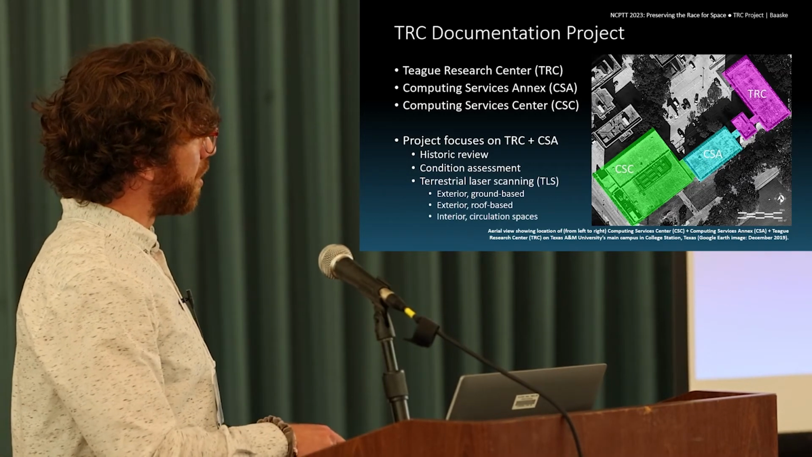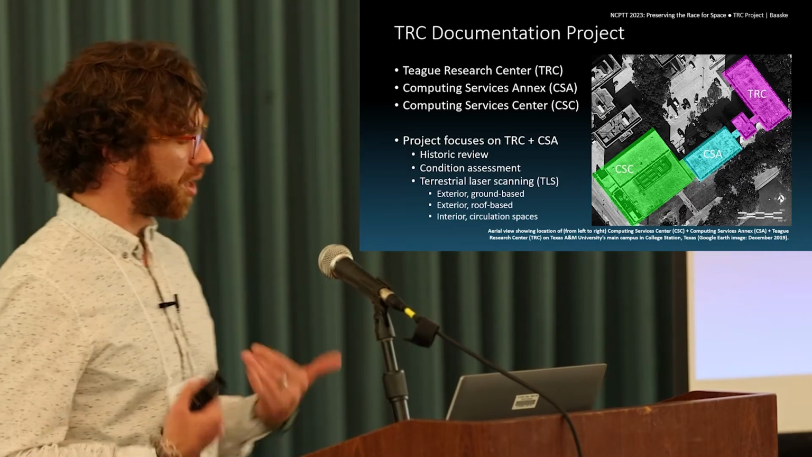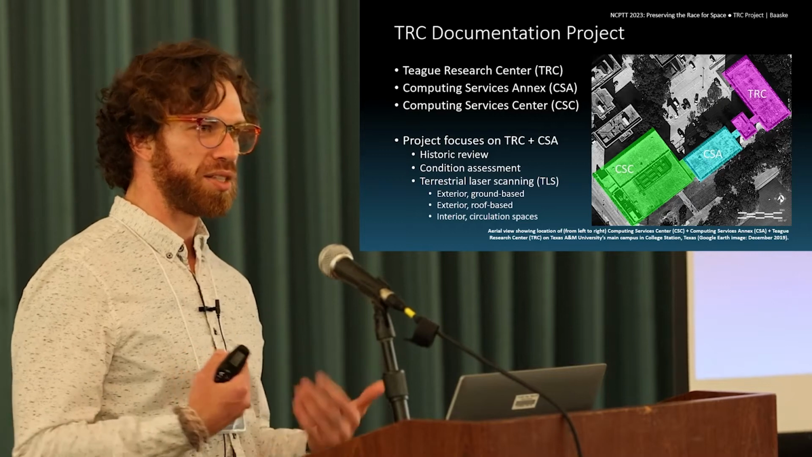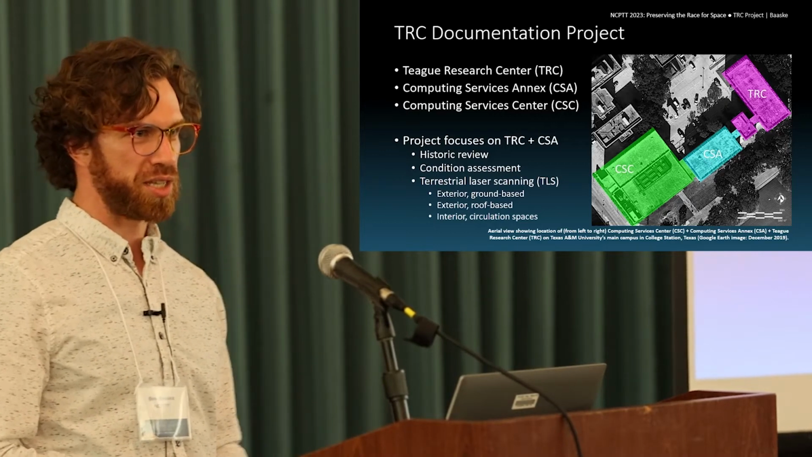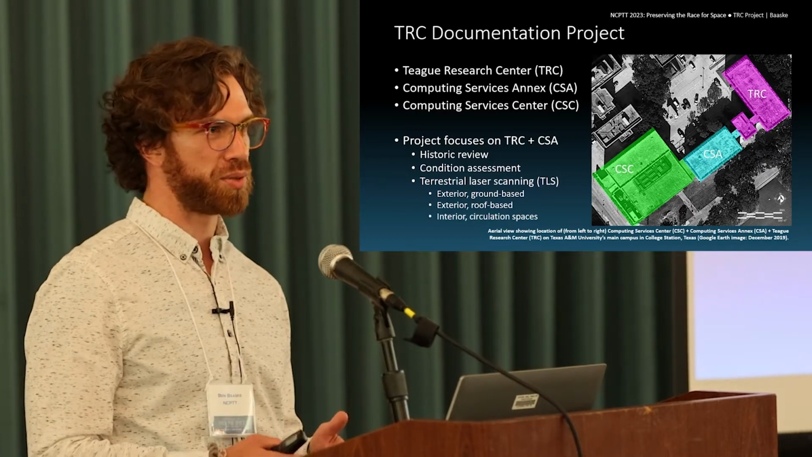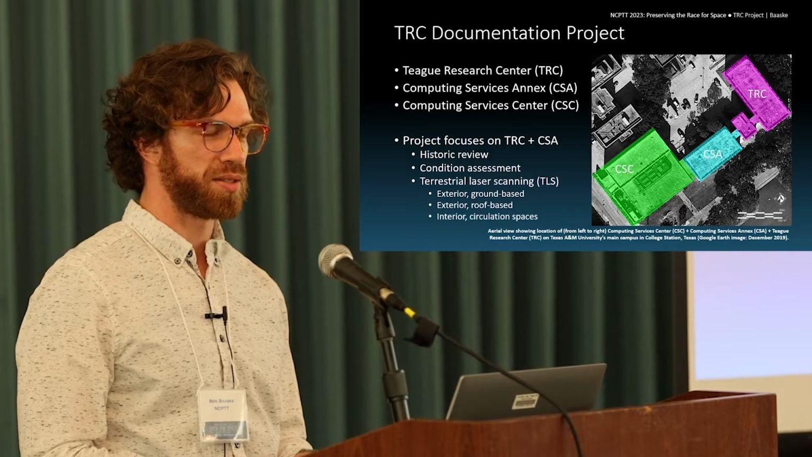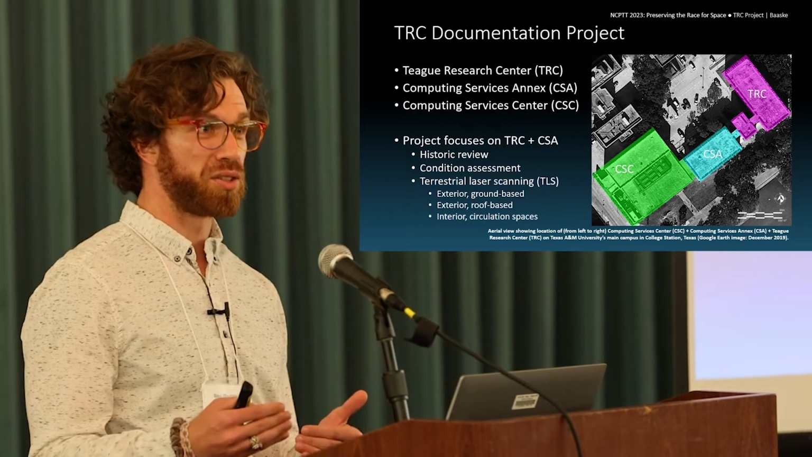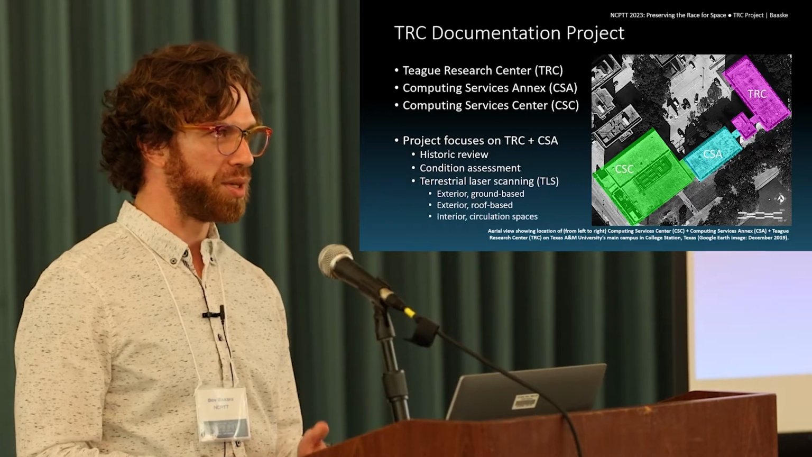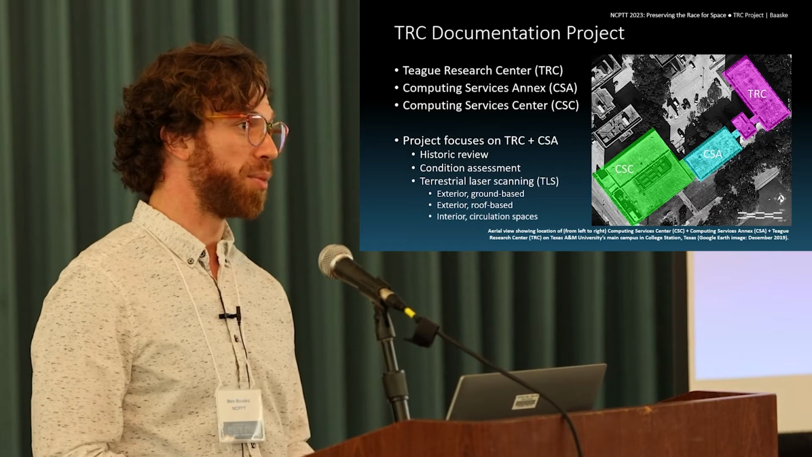So the CSA and the TRC are what we focused on, or what I focused on, with the documentation project. This began as a historical review and condition assessment of the building. It, at the time, had just cleared 50 years, which for our campus and for other campuses around the states barely passes the threshold of historic. And this is where it can become a critical moment for a building to do renovation or to demo it.